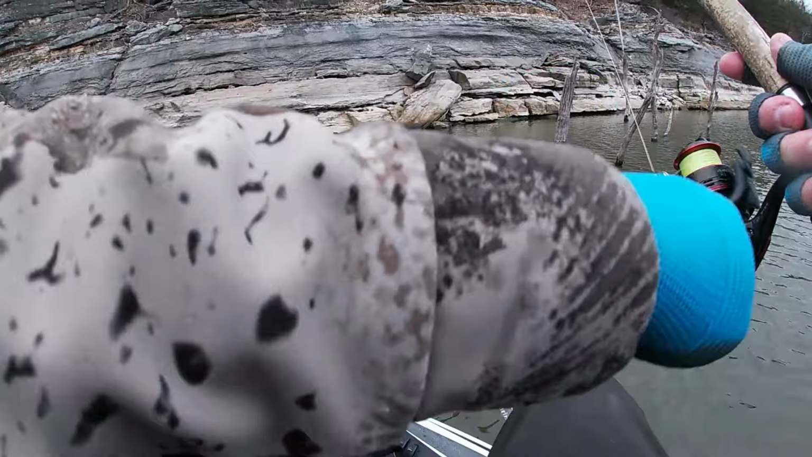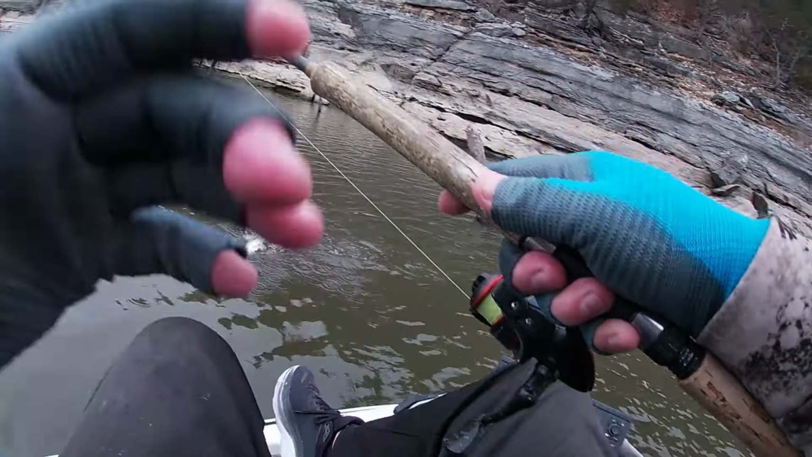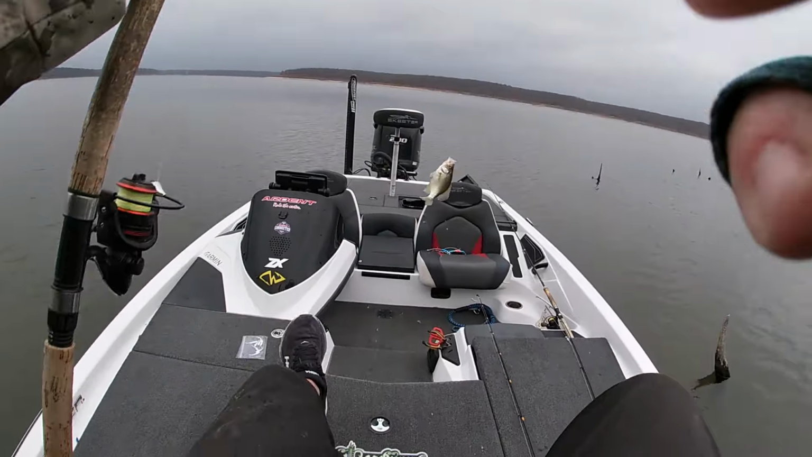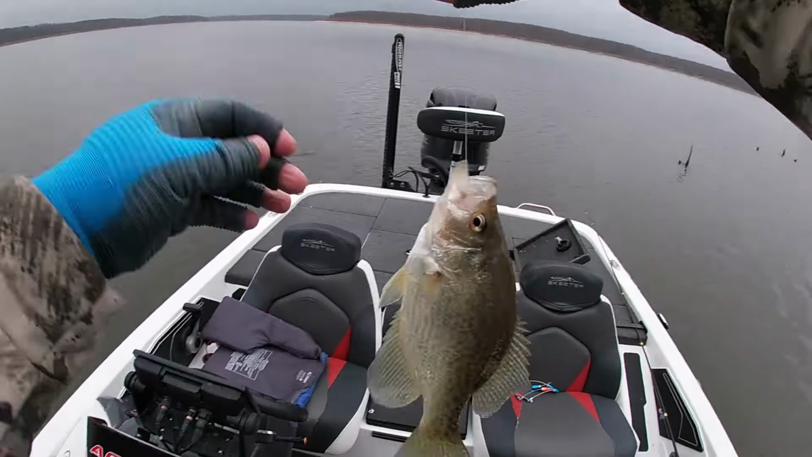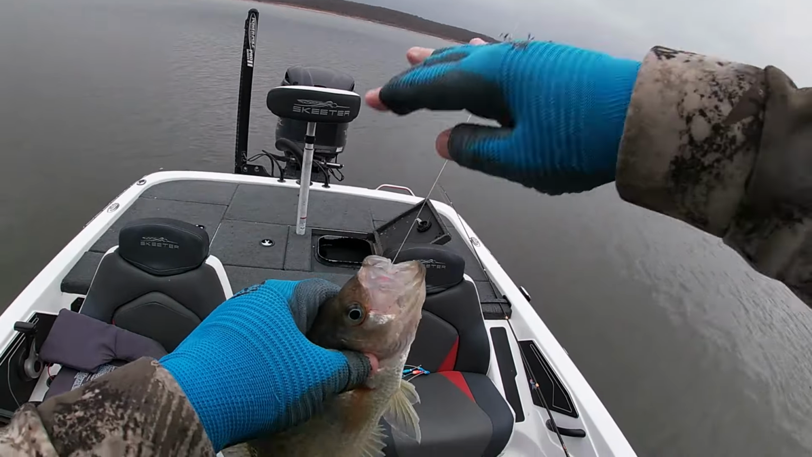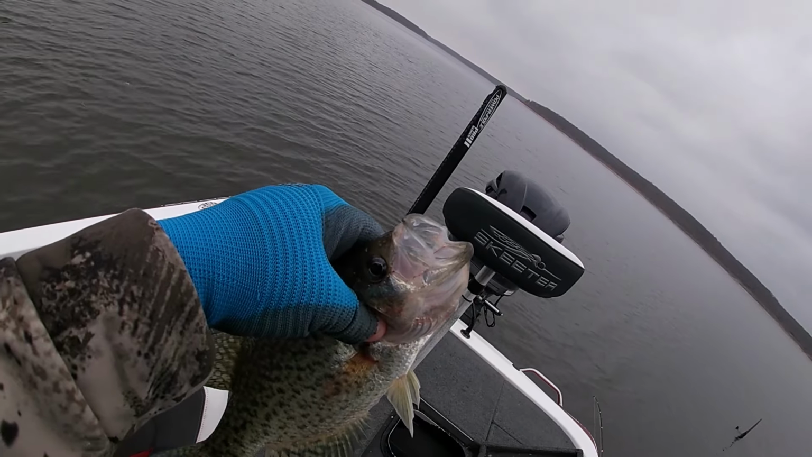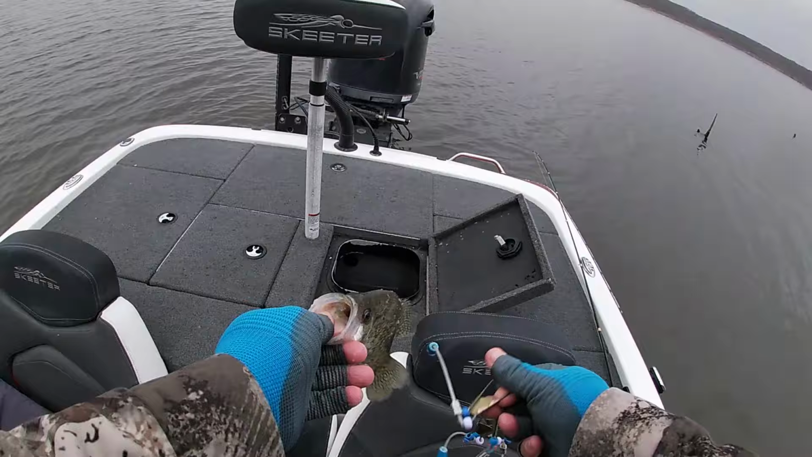There's one. There's another nice one. He choked it. He choked that one right there. Ooh. Chokeville, USA, baby, right there. We're gonna put this one on a little blue tag. Another nice crappie.